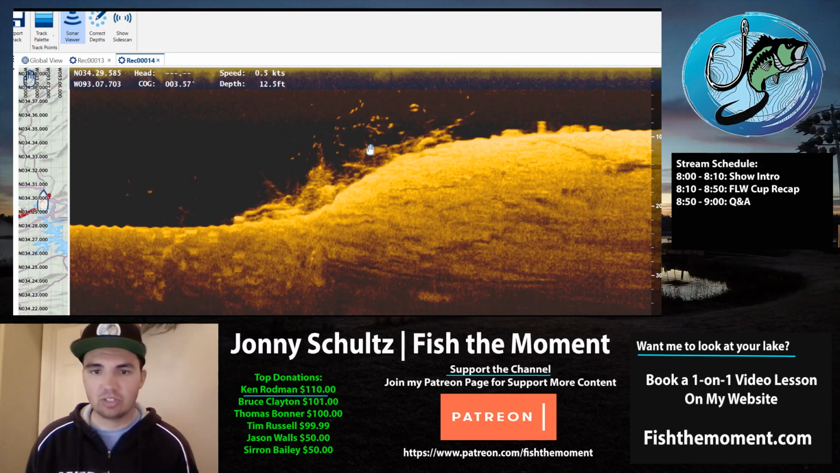With that cloud cover, that night bite kind of gets extended, and those fish will bite. The fish that bite at night will also feed during the day when you have cloud cover. When you have those bright sunny conditions, those fish that are feeding at night stop feeding, and you can't catch them during the day.